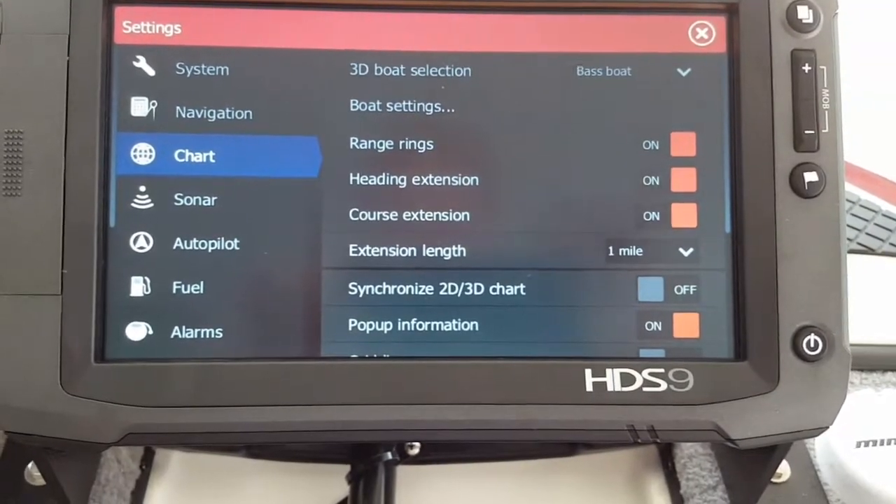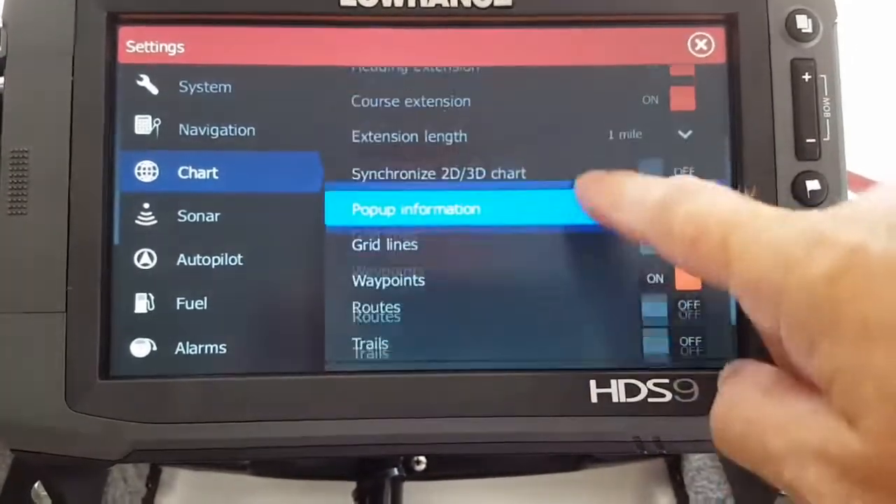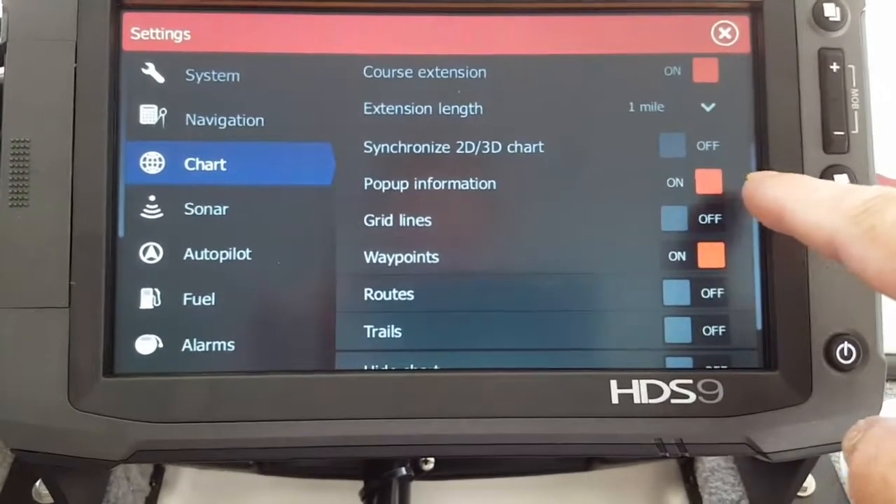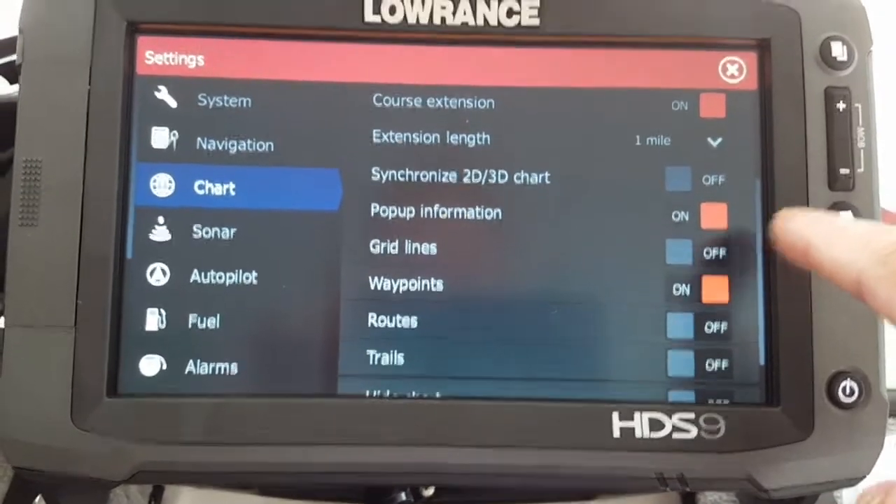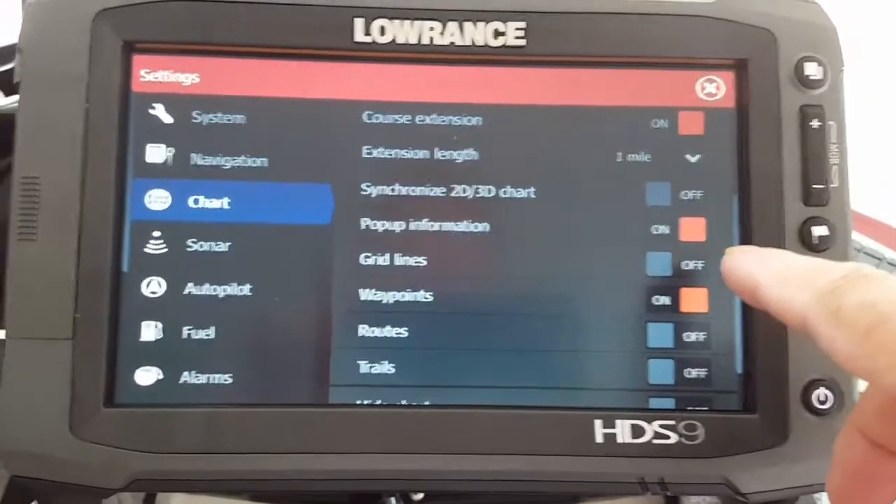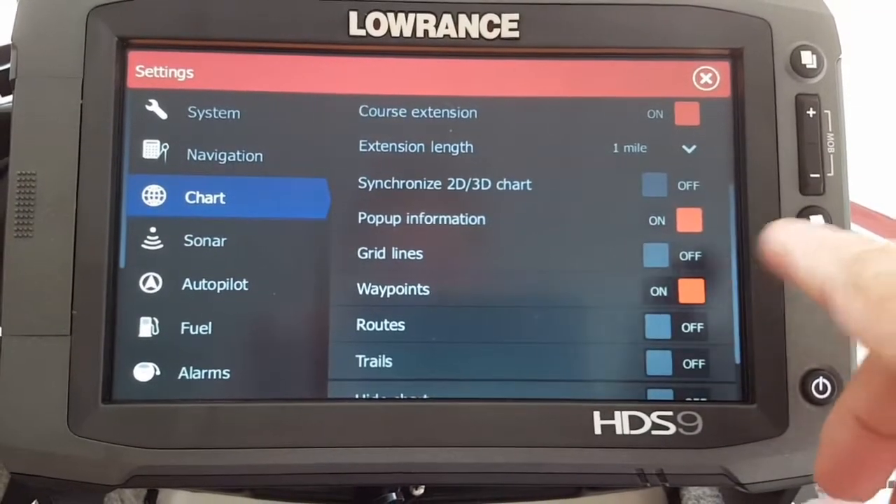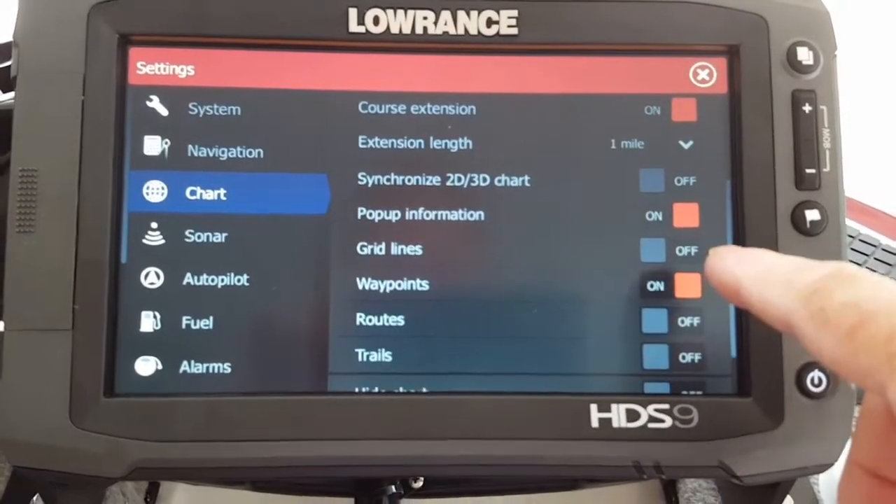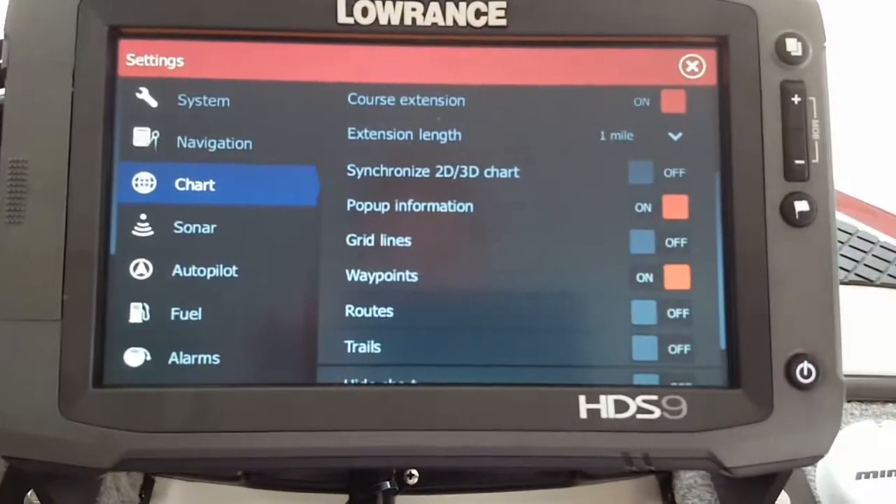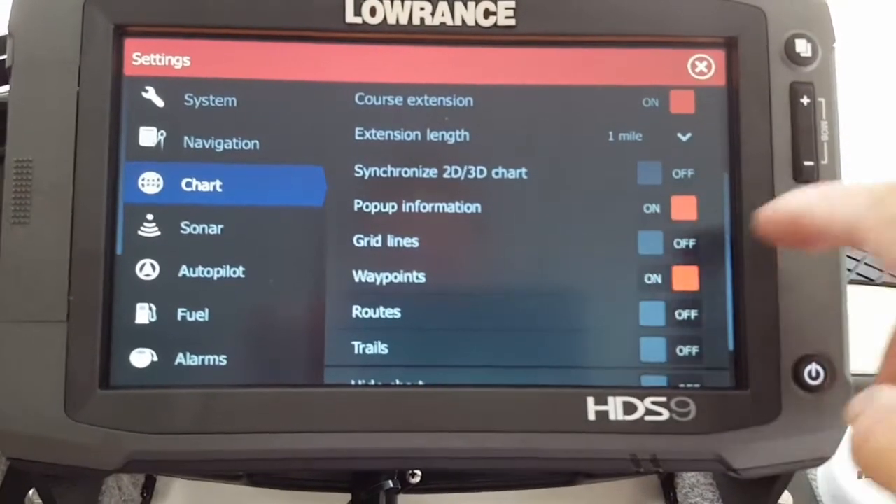Then I've got my extension length set to 1 mile, and I've got the rest of this stuff for your pop-up information. I've got it on, and the reason I keep it on is not because of the pop-up information to know what each page is telling me. I've got it on so that if I am on my main screen and I want to delete a waypoint, I just press the waypoint and then a pop-up will pop next to it, and I can just delete it, or I can name it or edit it or do anything I want to that waypoint. So that's why I keep that one on.